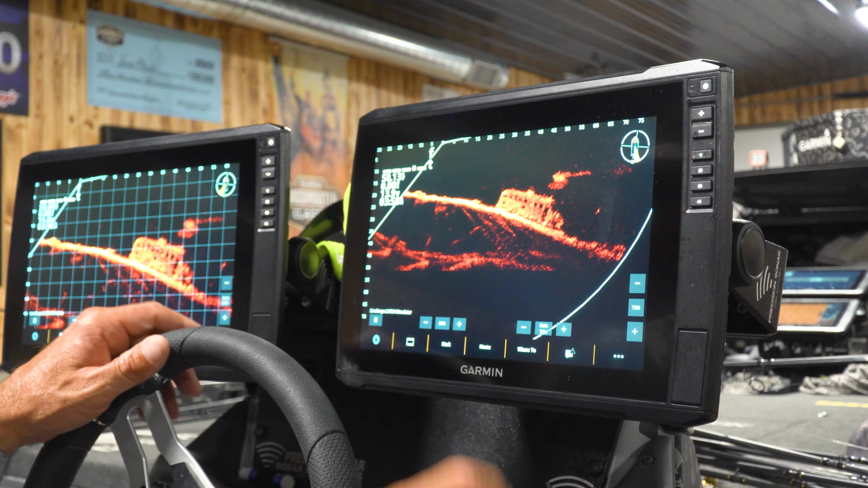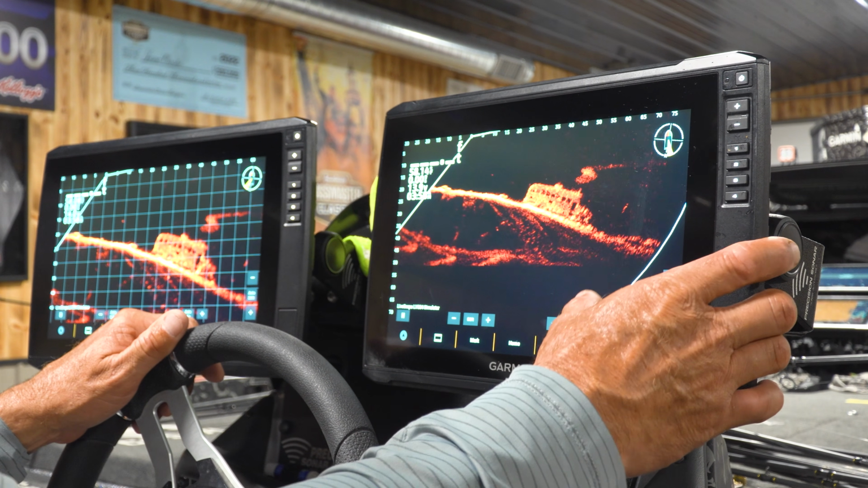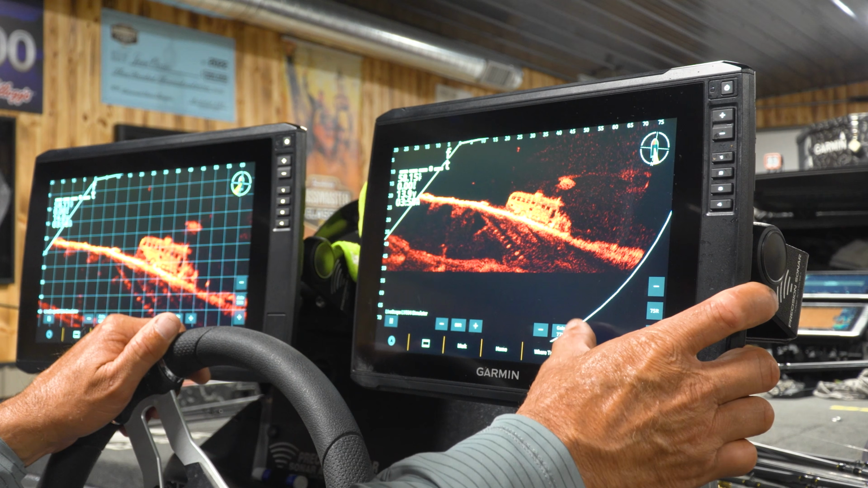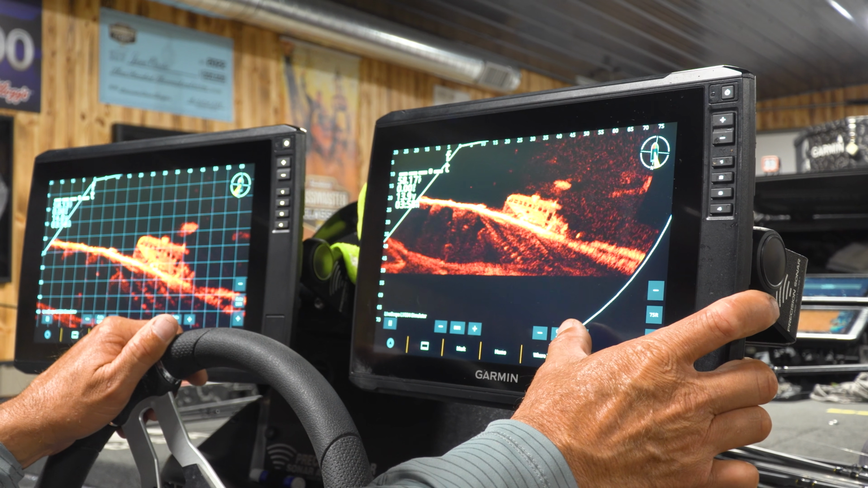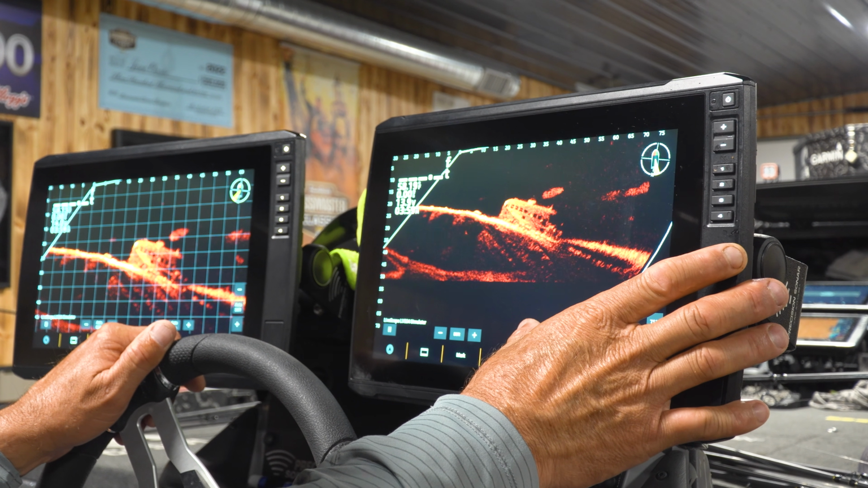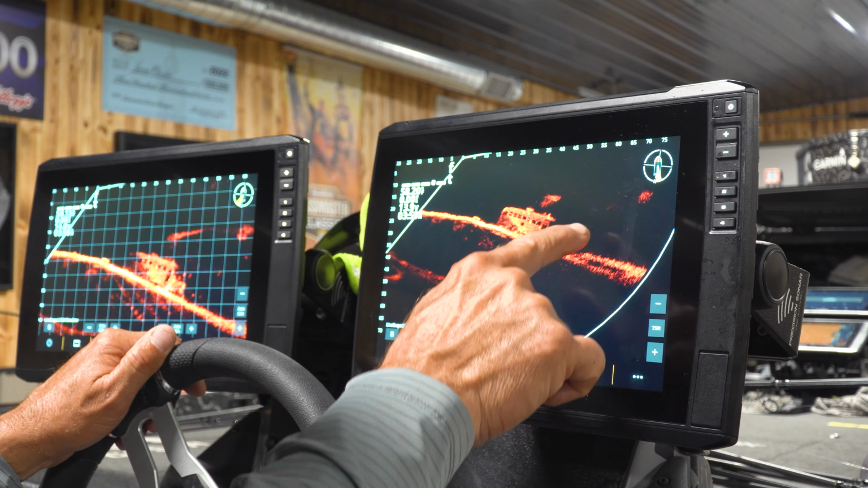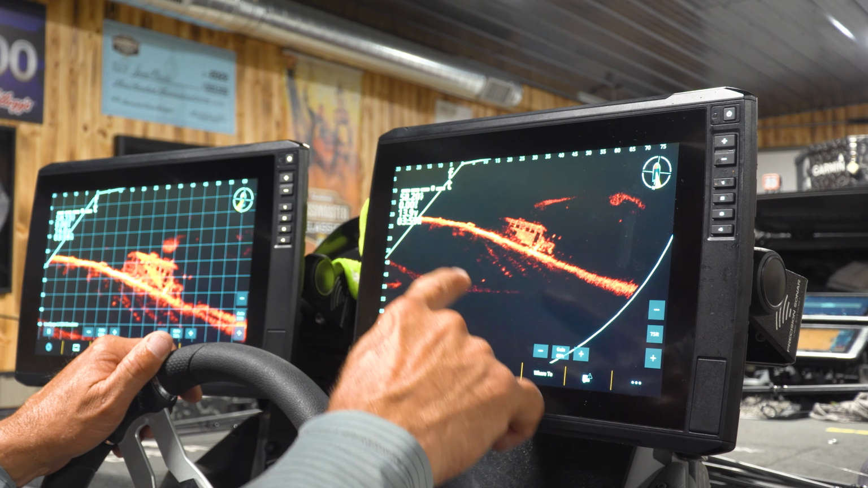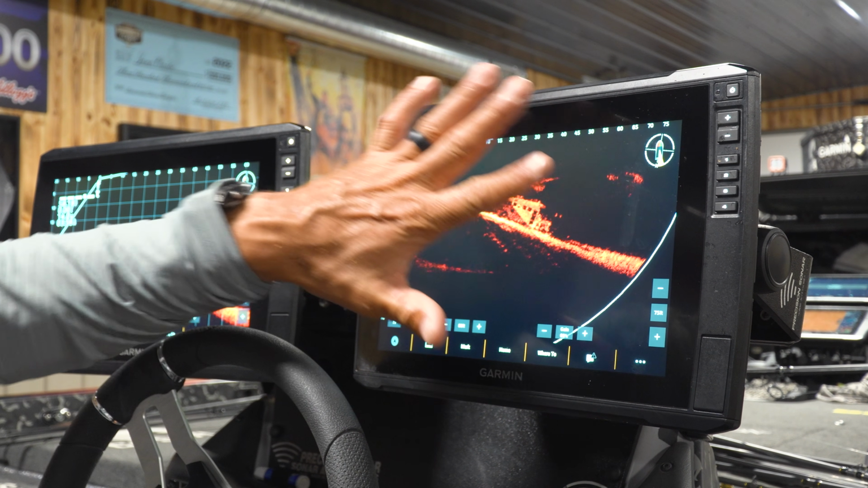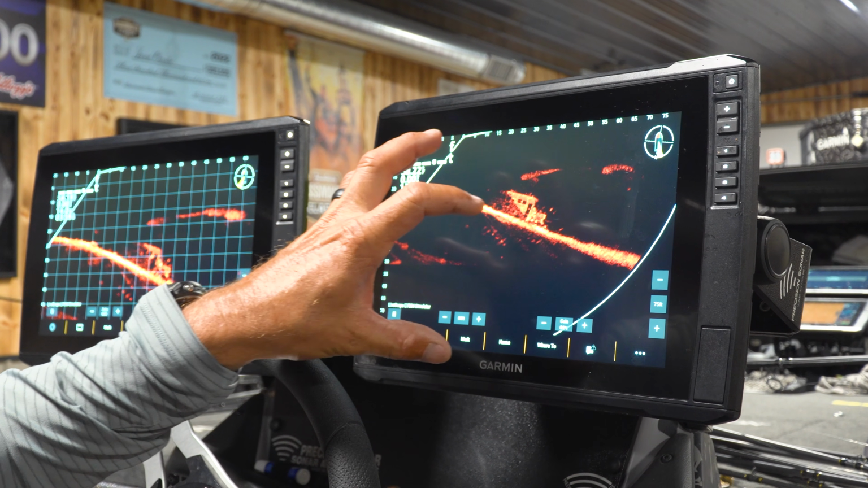You can see how clean. This has got a little bit of fuzz. So what I like to do, not every time I put the trolling motor down, but a lot, is I'll raise it up to where the screen gets cluttered, and then I start backing it down to where I have just a little bit of that. That way I know that I'm seeing everything. All right, so those are the on-screen settings.